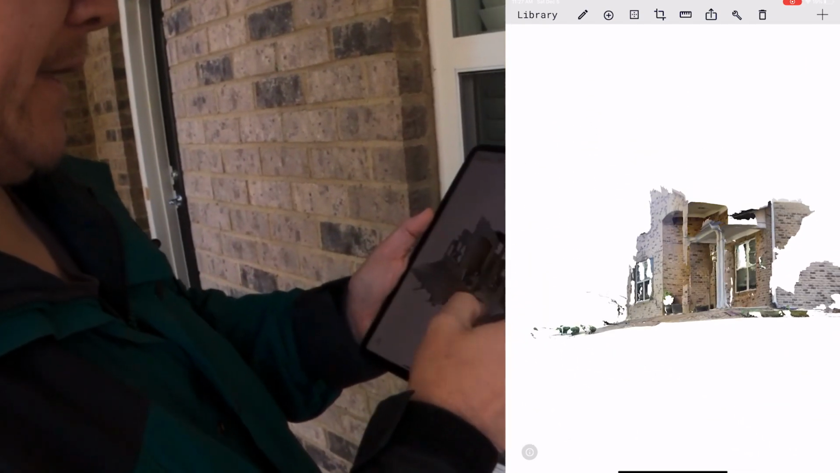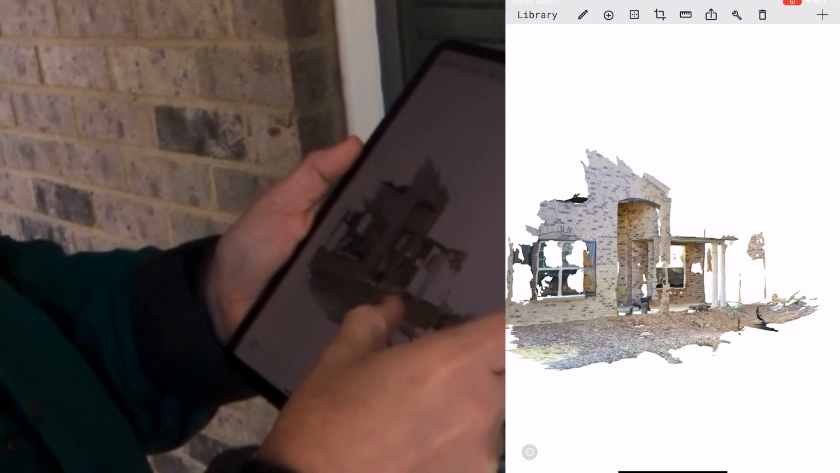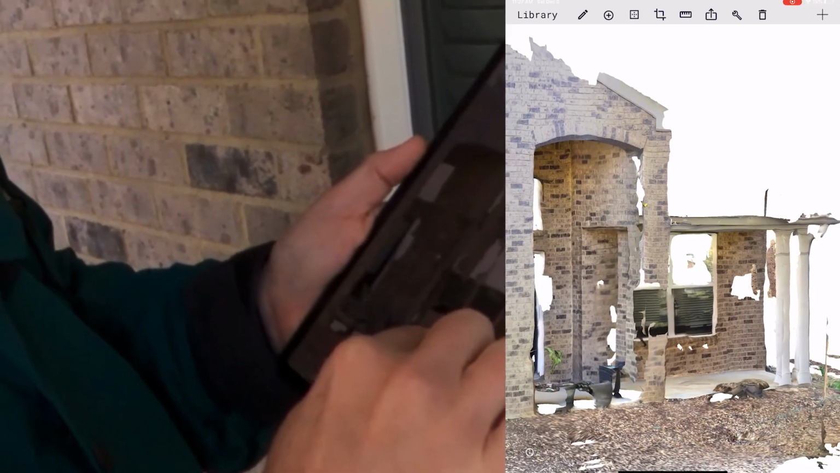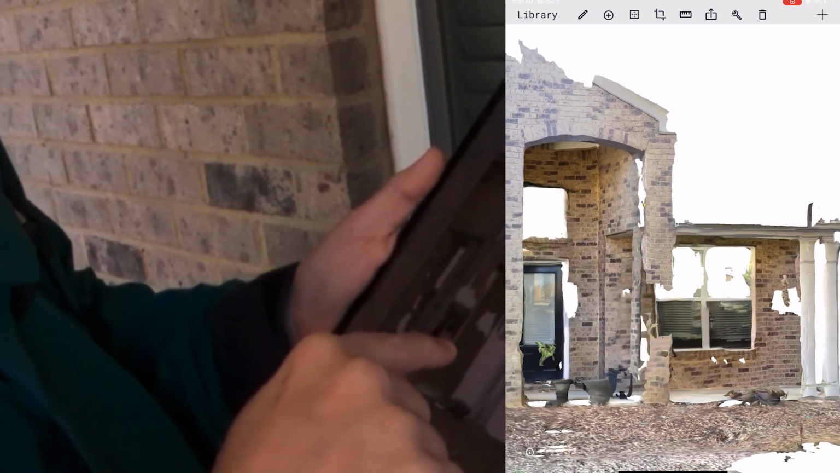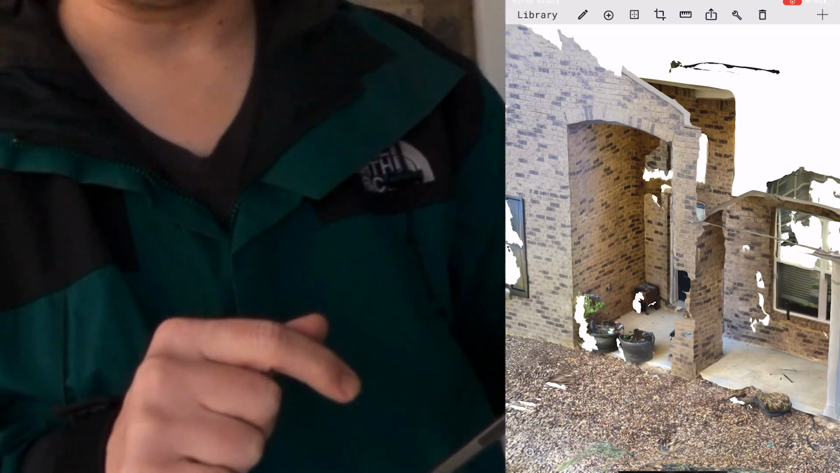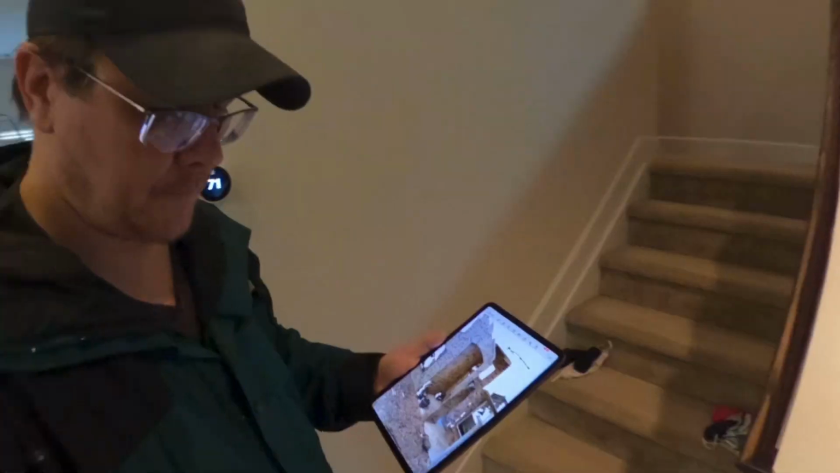So you can see the scan picked up pretty well. It's got all the parts and pieces. There are some little missing areas right there, but nothing major. So I'm going to scan an interior space now. So we'll have two different options you can download, interior and exterior.